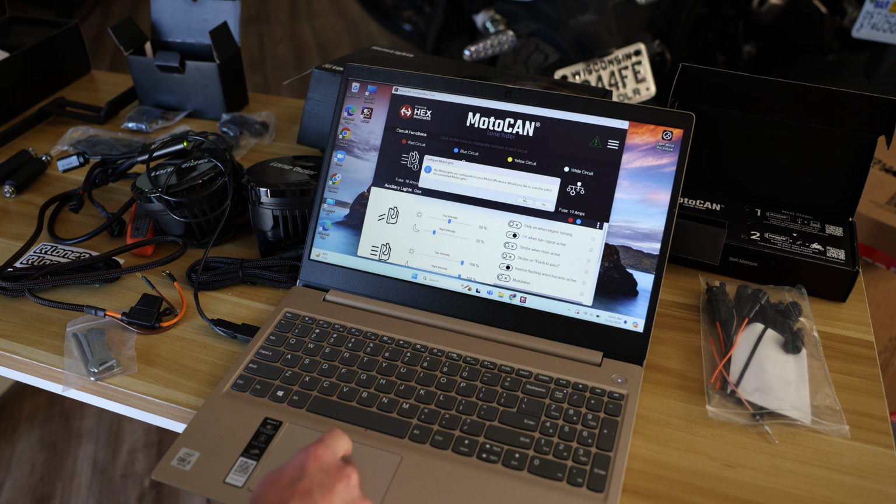But that is a huge advantage of these because they're using a new bus technology as part of the controller, so they only take up one plug, unlike the competition. That's huge.